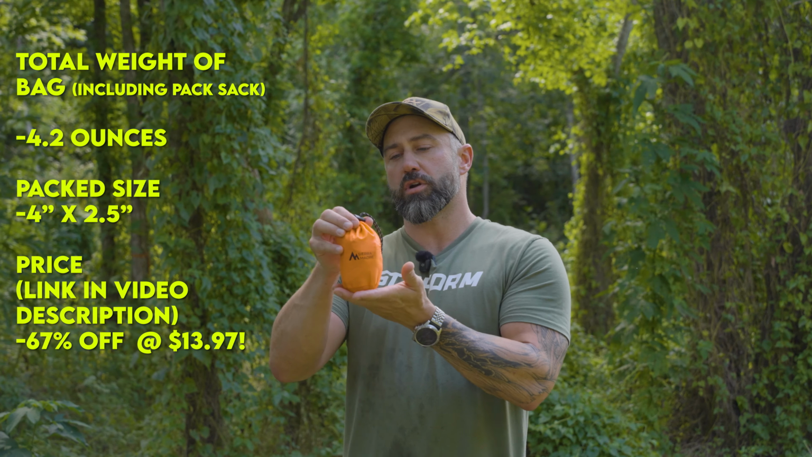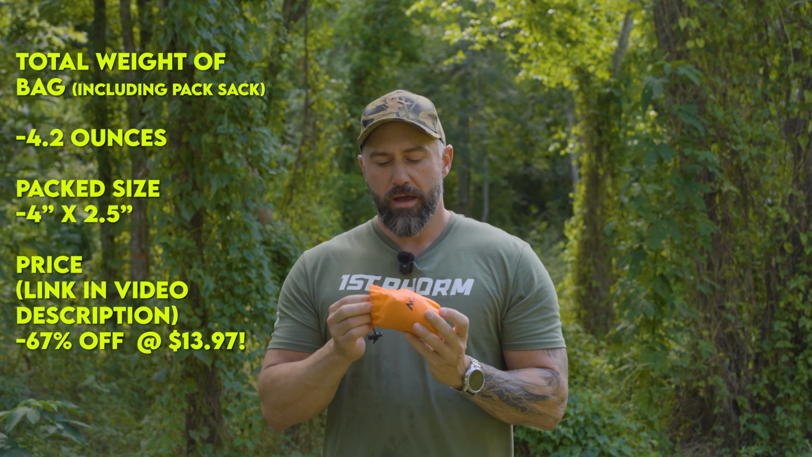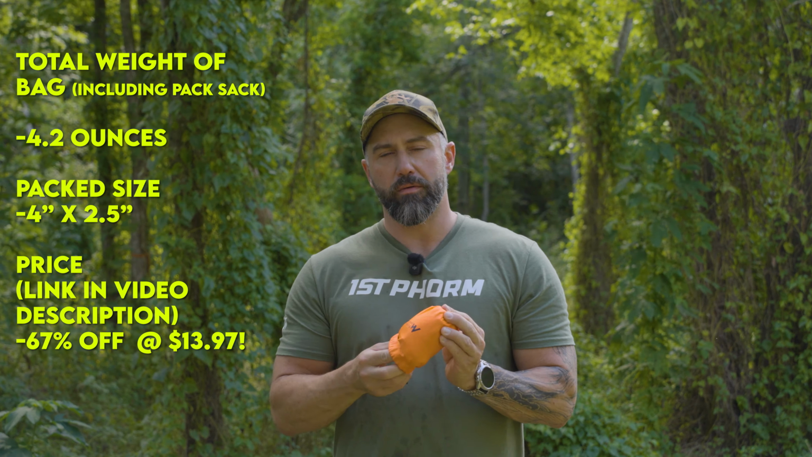But again, this is an ultra compact, ultra light Mylar sleeping bag. So you've probably seen the sleeping blankets and emergency blankets before that fold up flat. Well, this is basically like having two of those things sewn together in a durable fashion, so that I can wrap myself completely up in this.